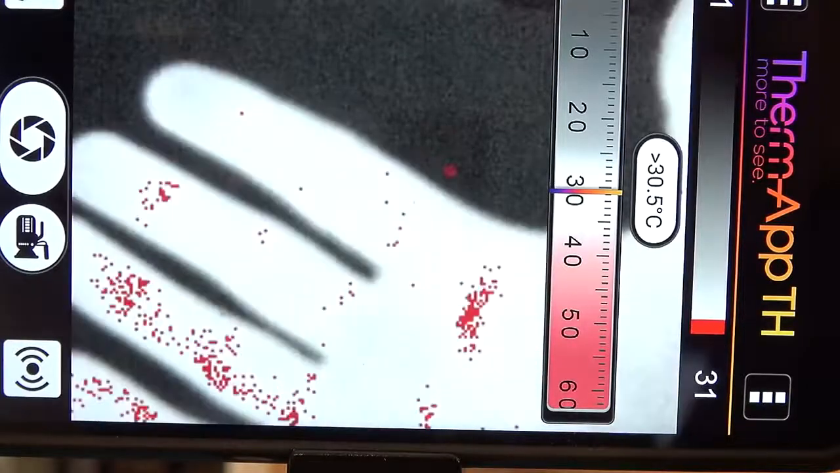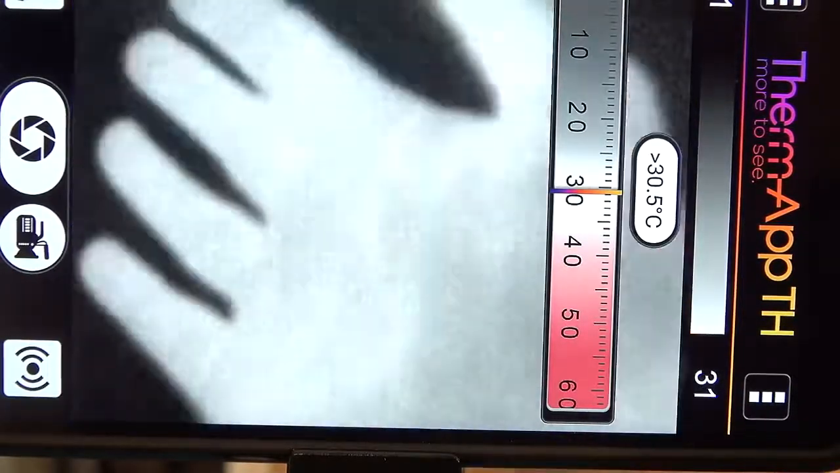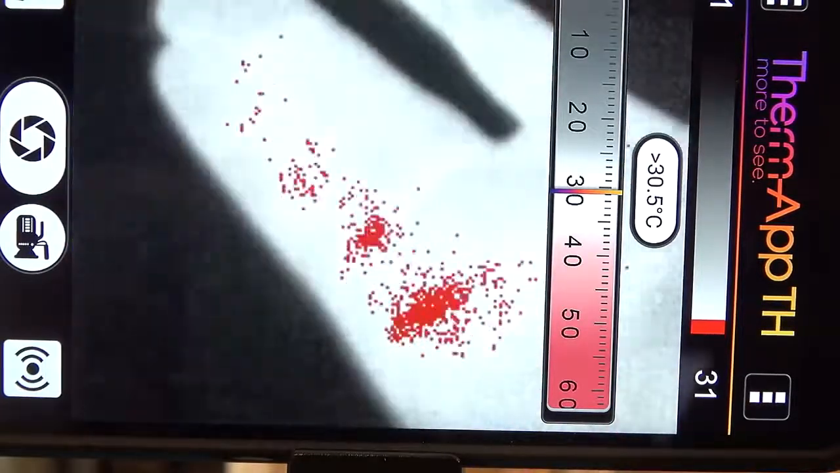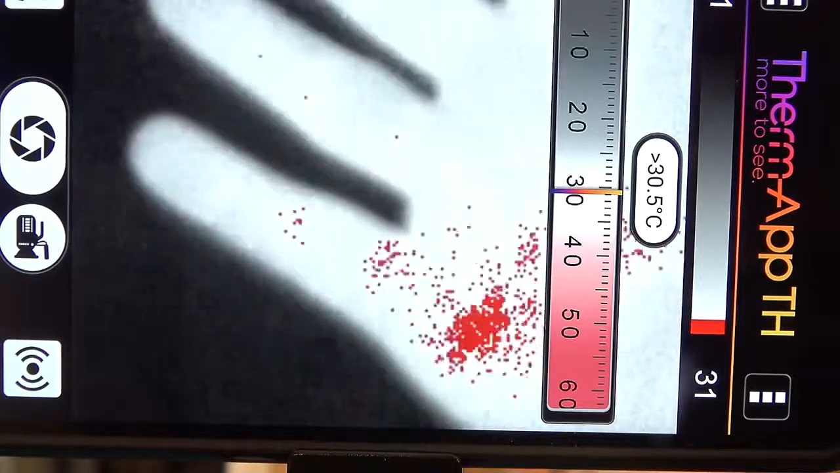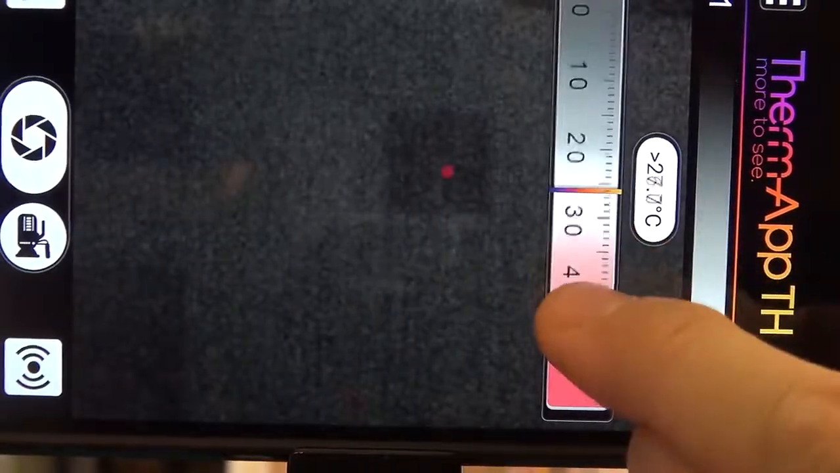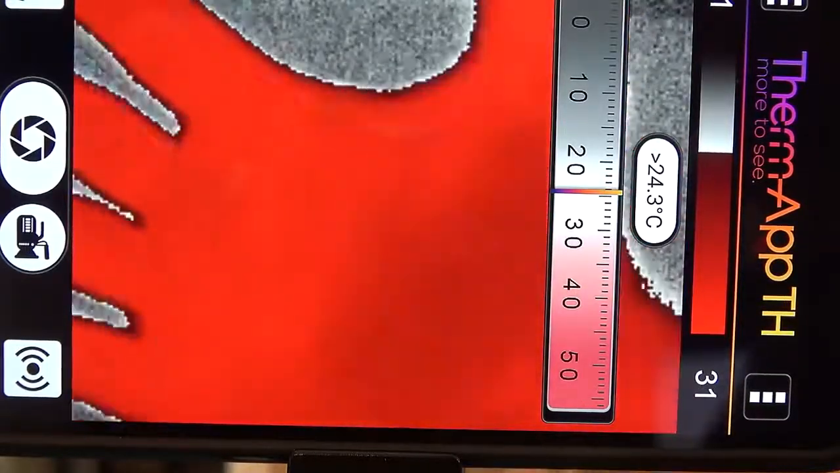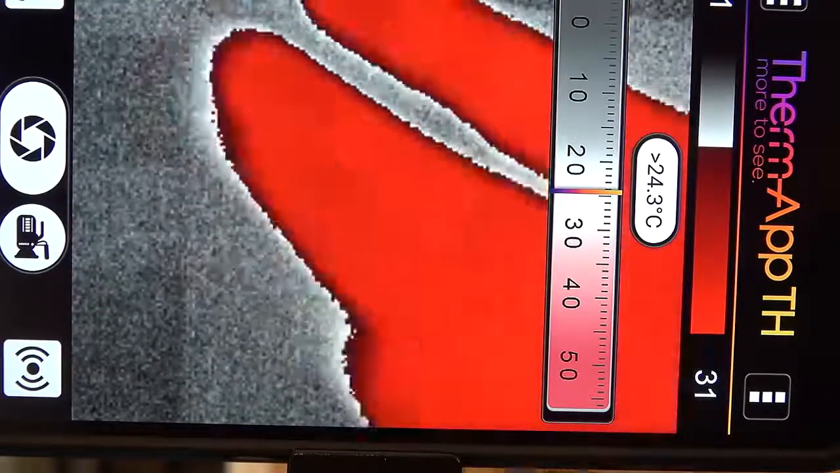And anything above 30 degrees that comes into the picture then goes hot red. So if I pull my hand in, for instance, the parts which are above 30 now start to be highlighted in hot red. If you try to observe or monitor a particular change and you want that highlighted, you could specify that with this. So if I take that a little bit lower, it may be a bit more obvious. As I bring my hand in, my whole hand then is highlighted as red because it's above that temperature gradient.